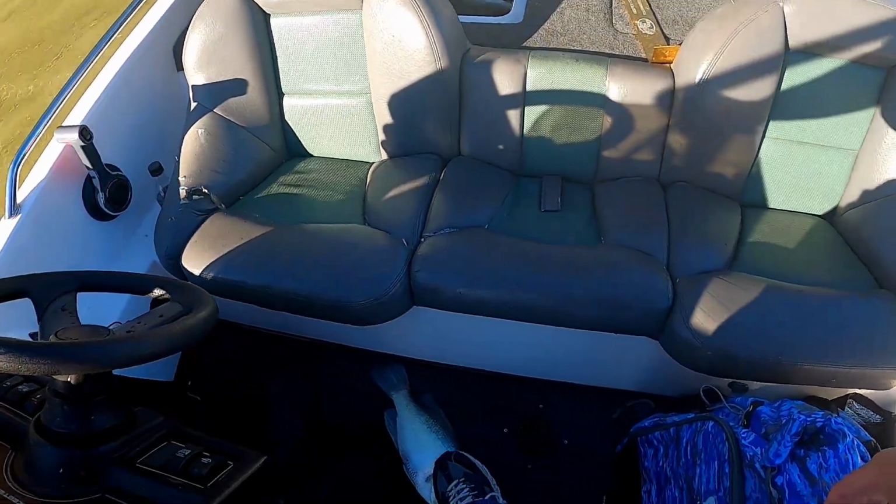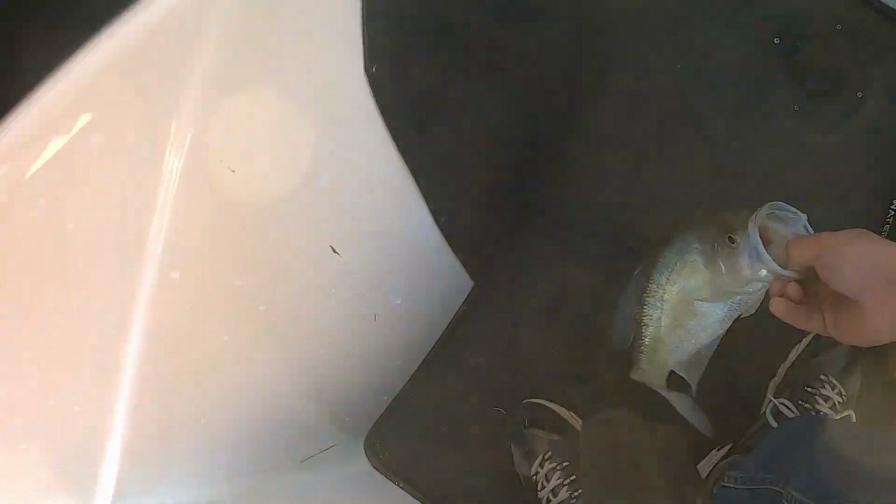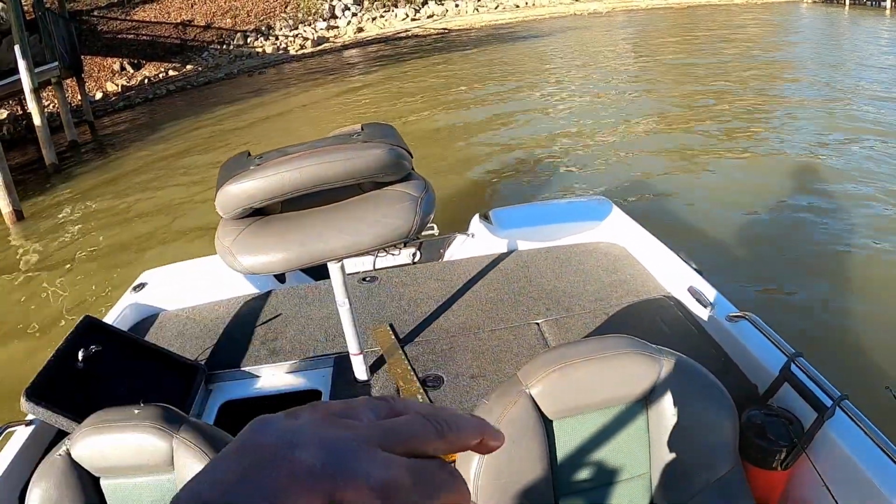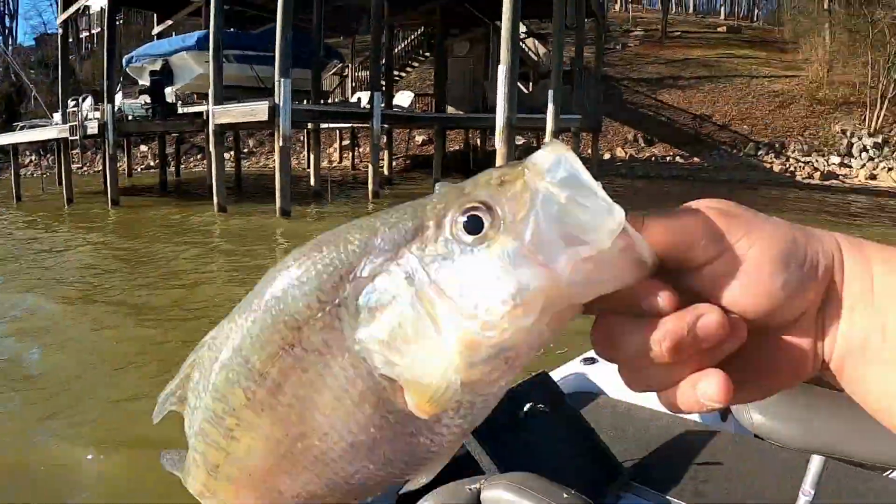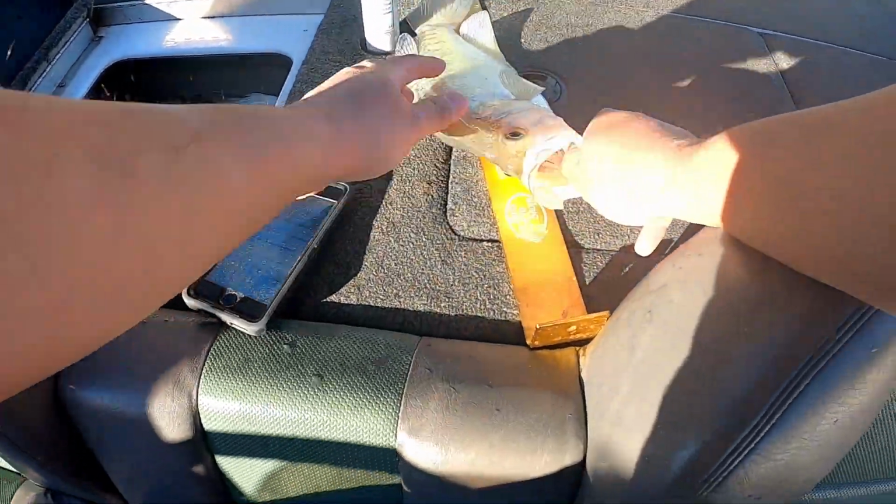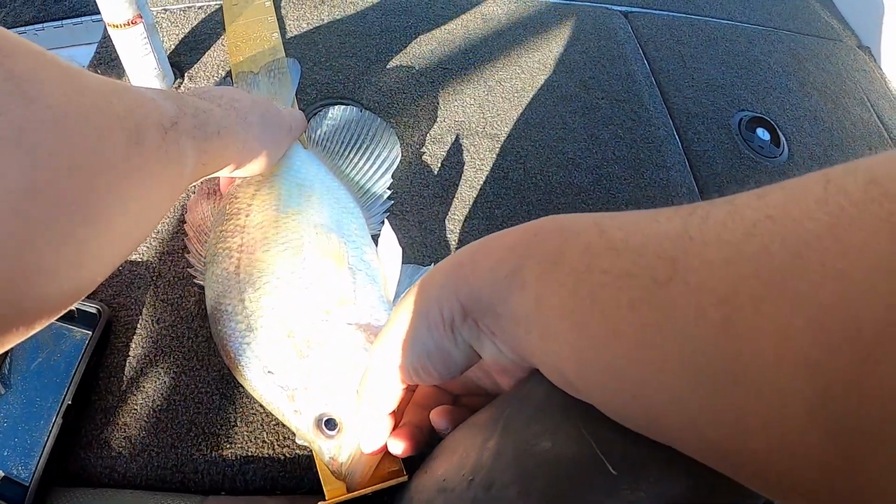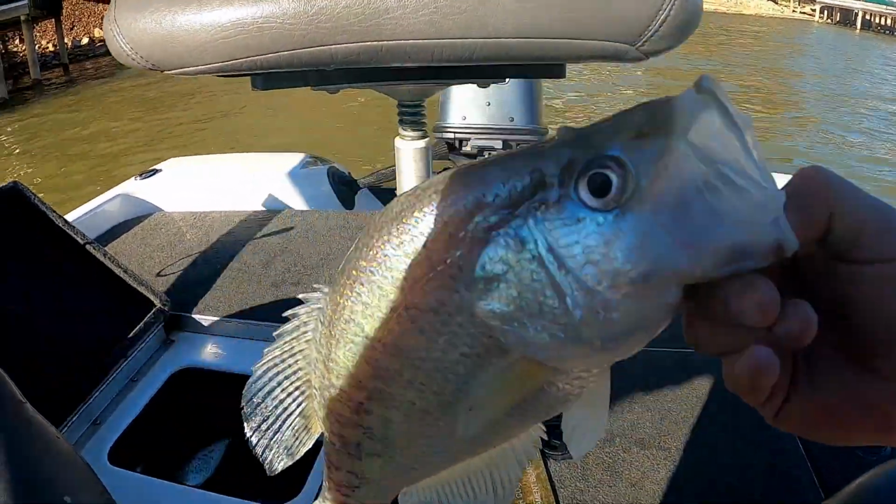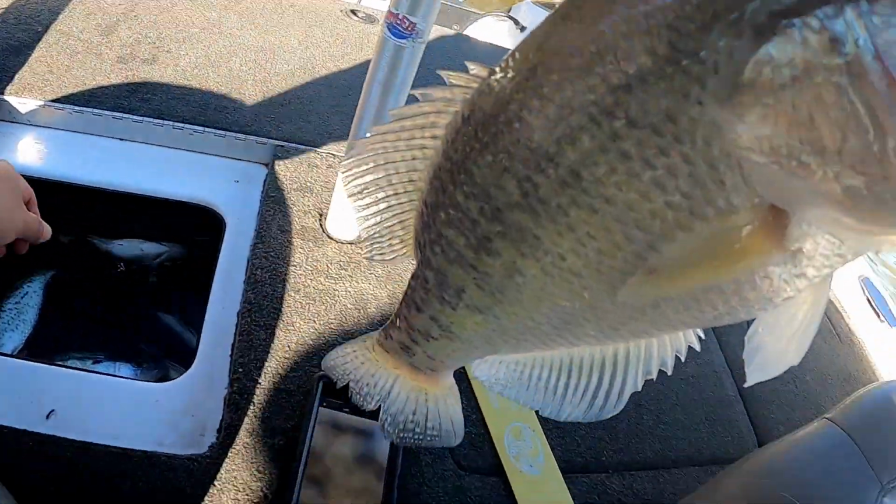Three tiny ones. Let's look at this boy right here. Let's get the hook out. Let's pull it out the other way. Donkey Kong right there. Oh. 14.5. And we could trade out one of these live ones. Mom would like this one.